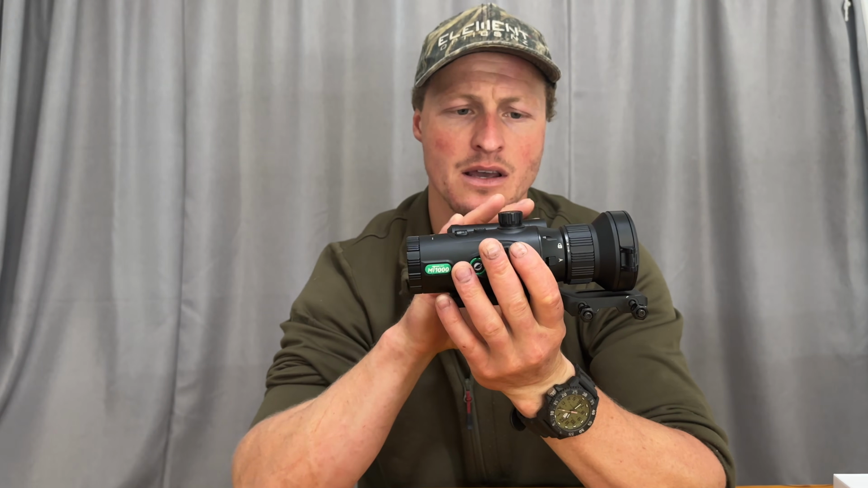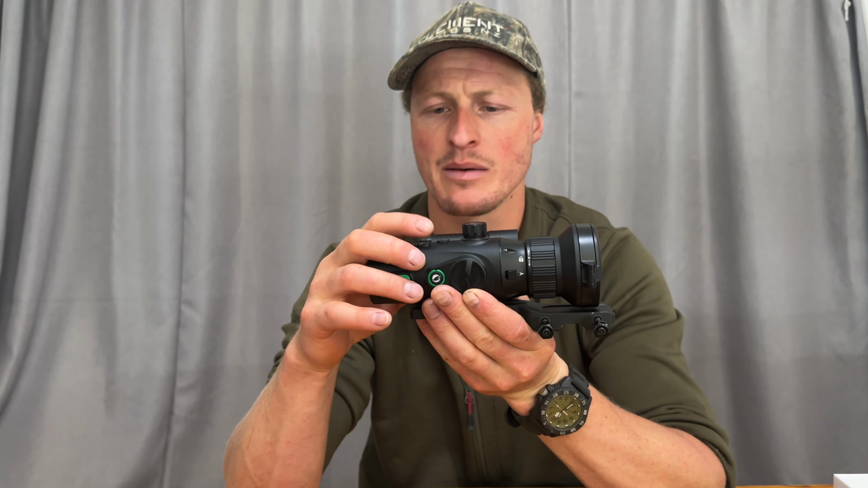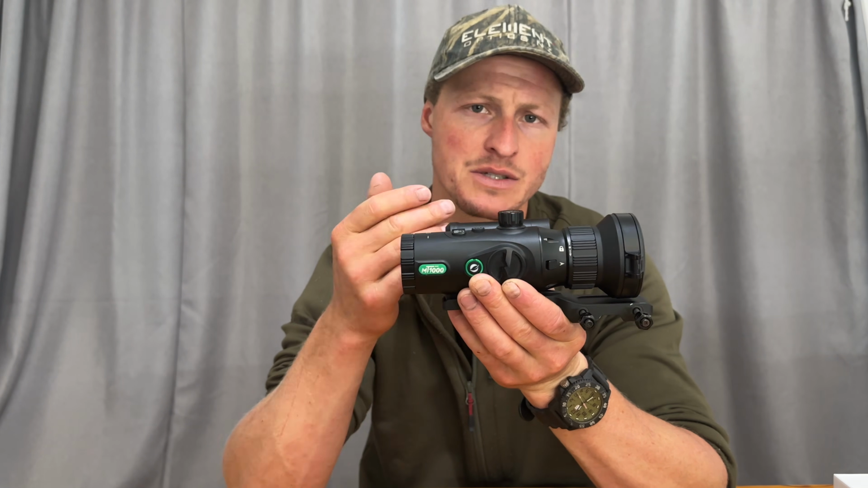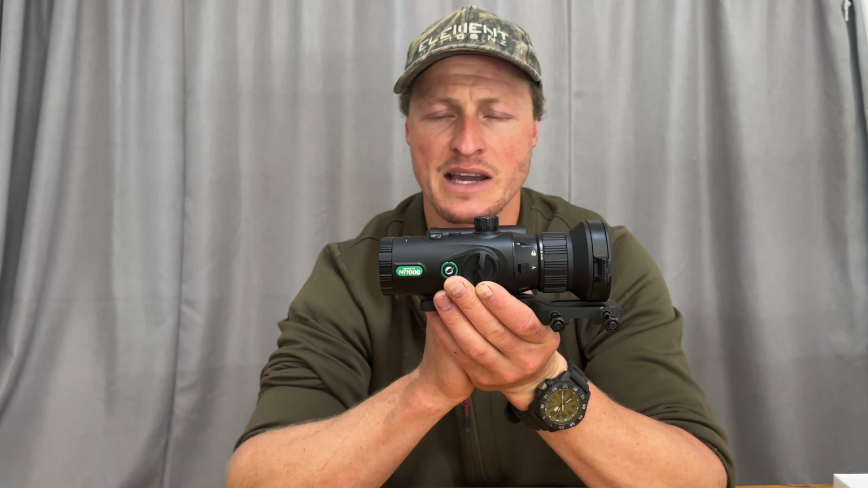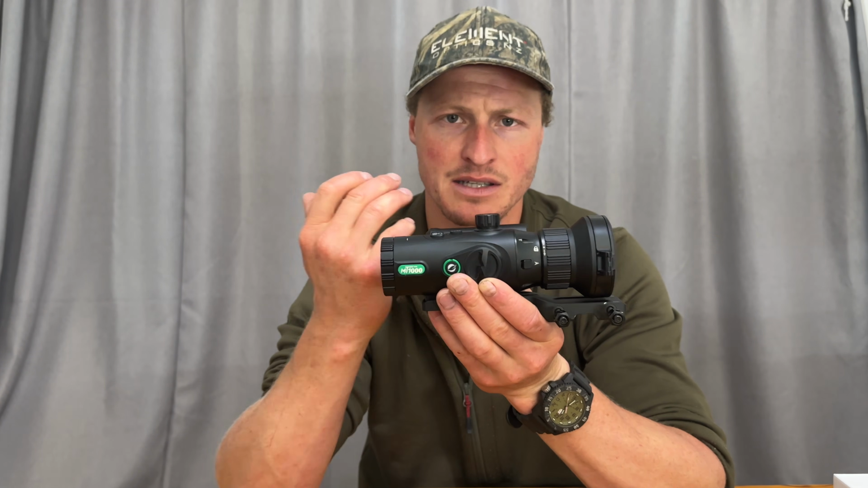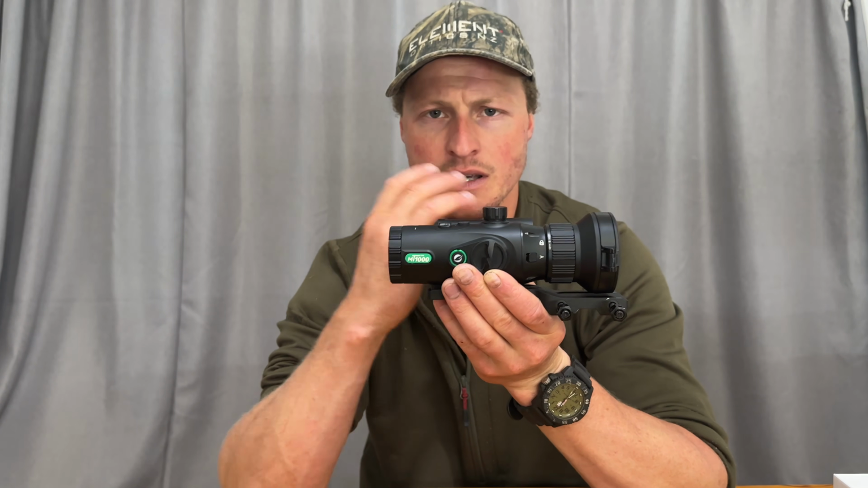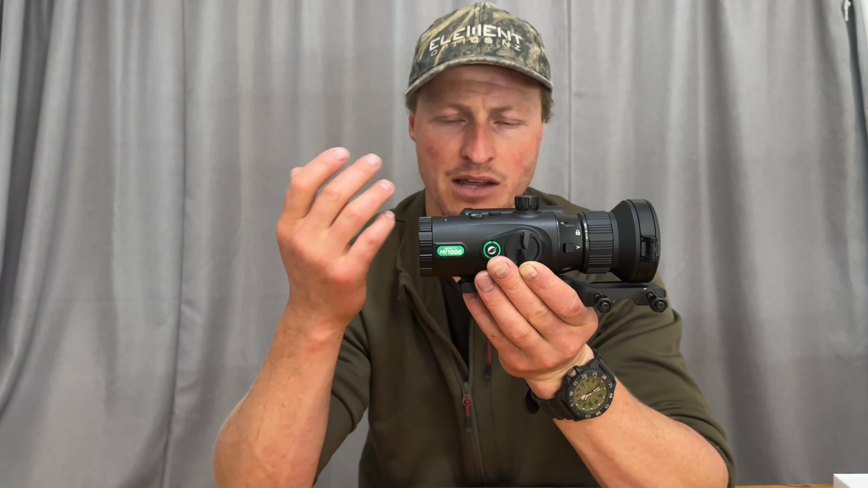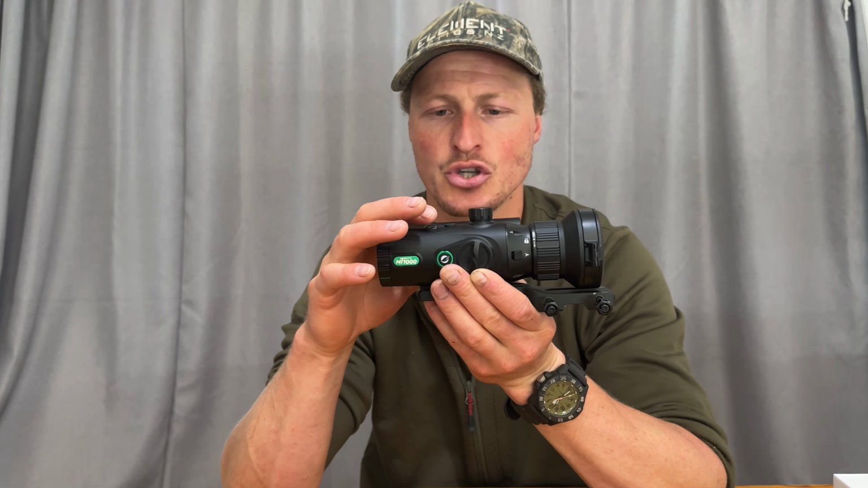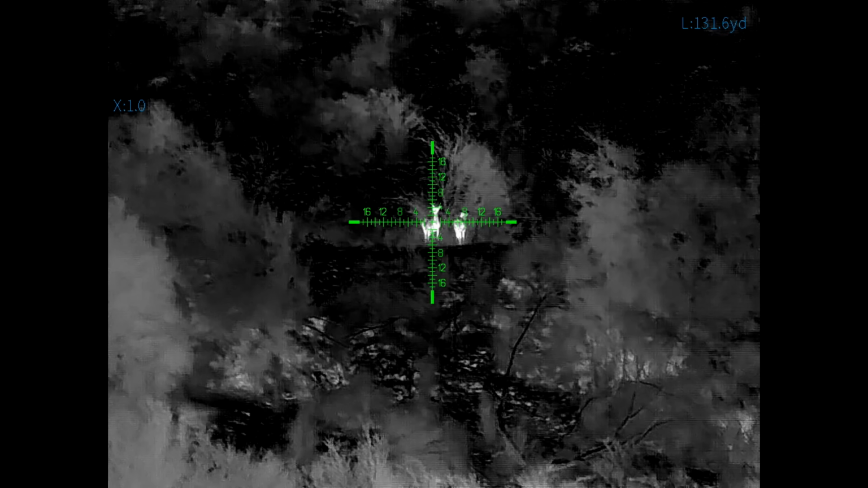We've got our palette selection. This is the image and the color coding that is used in the image. So when we're talking about palette selection, this gives you a range of different options to suit the environment, and this will allow you to maximize your experience of detecting those animals out of different types of terrain. Obviously heat, being a thermal, it will pick up signatures off rocks and other things in the area, so being able to tune this really helps you get the best out of it to identify animals out of the environment.